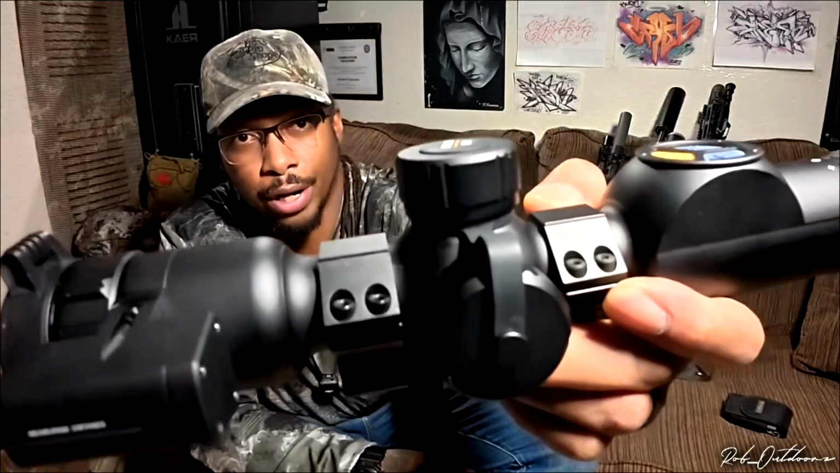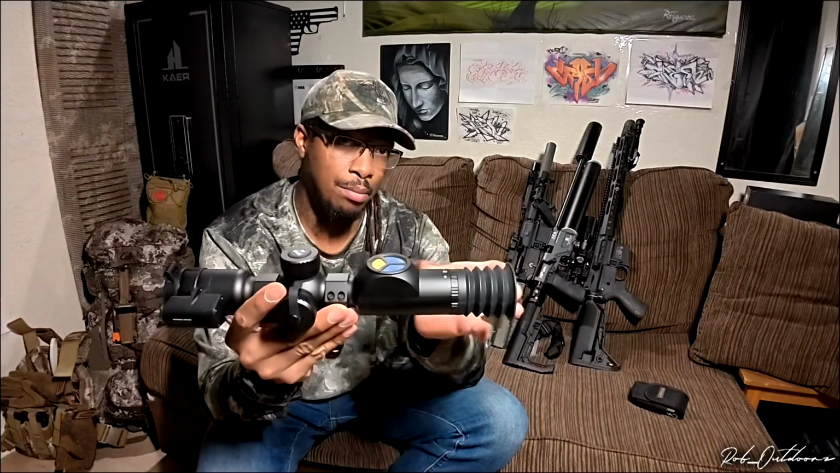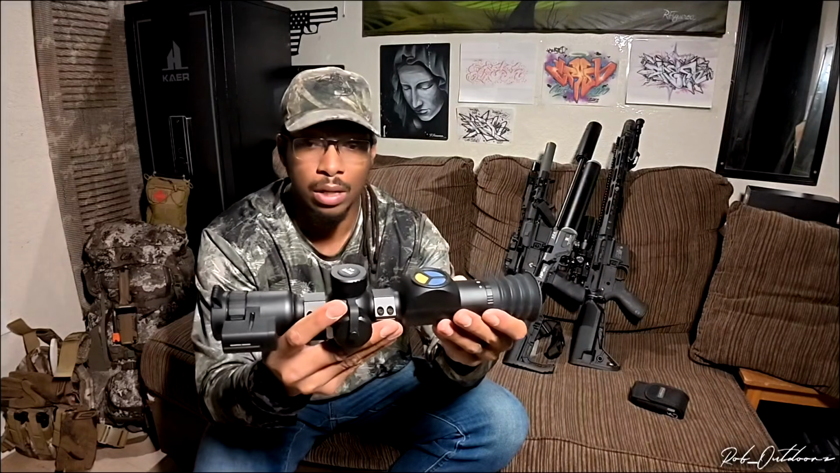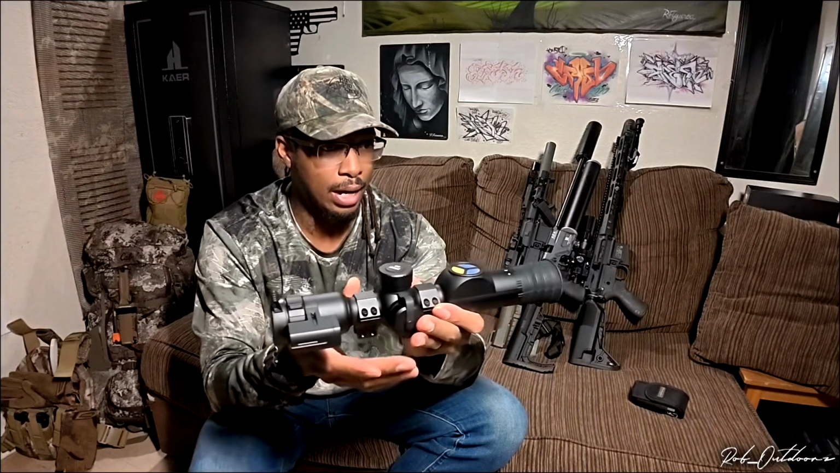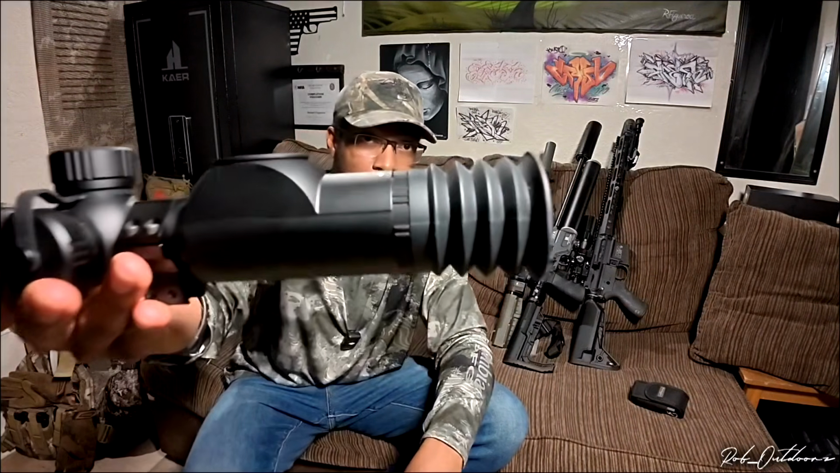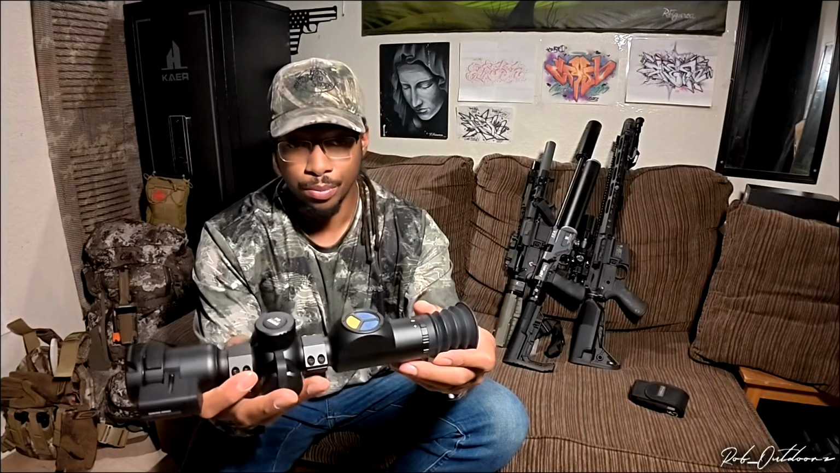It does come with scope rings as well. The actual optic itself is a 1 to 8 magnification, or 1 to 8 power. You also have this parallax adjustment, so you can get everything nice and sharp and crystal clear, and I do like that, actually. It's got an eye cover on the back here that can come off completely if you wanted to.